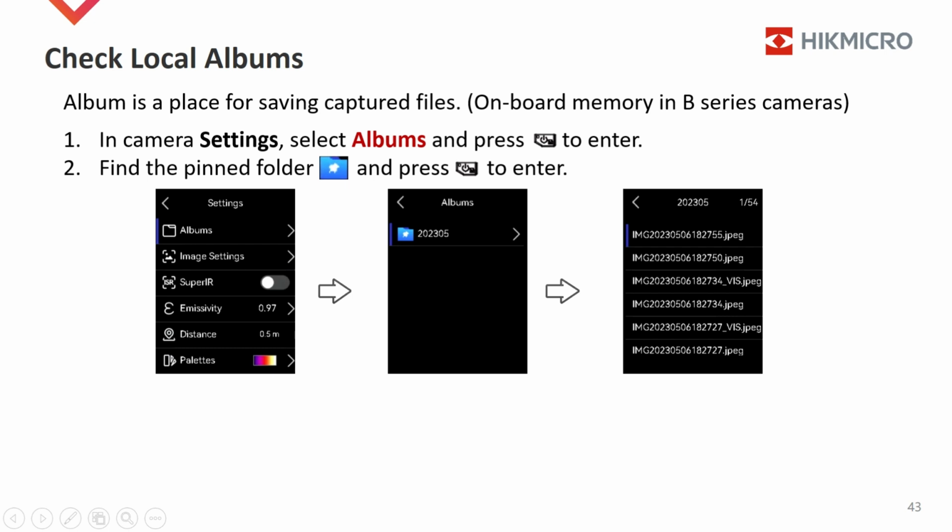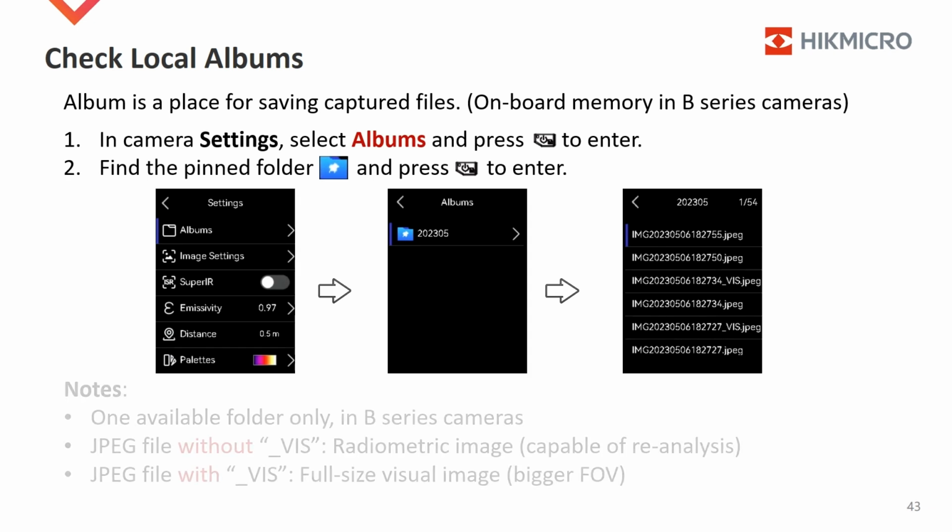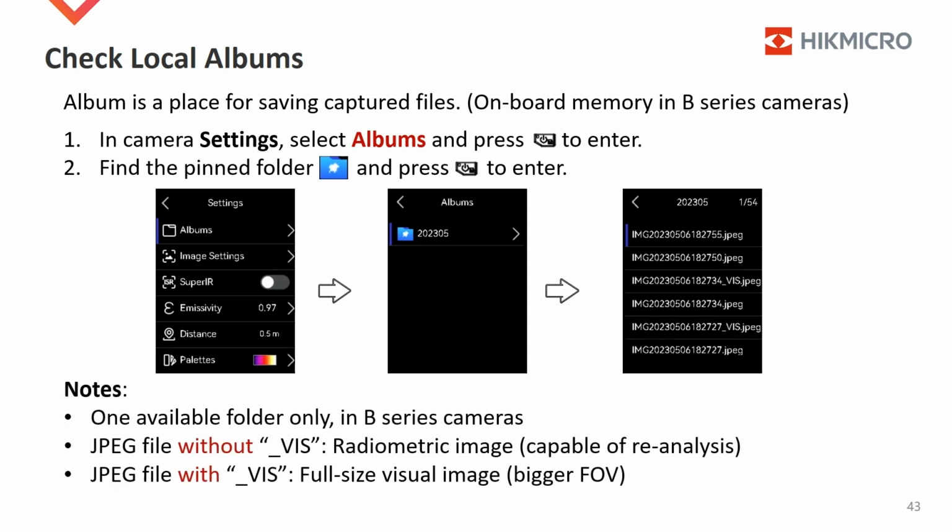In camera settings, select Albums and press the Power button to enter. Find the pinned folder and press the Power button to enter the folder. Please be noted, in a B-series camera, only one folder is supported. A JPG file without VIS is the radiometric image that is capable of ray analysis. A JPG file with VIS is the full-size visual image. The field of view is bigger than radiometric images.